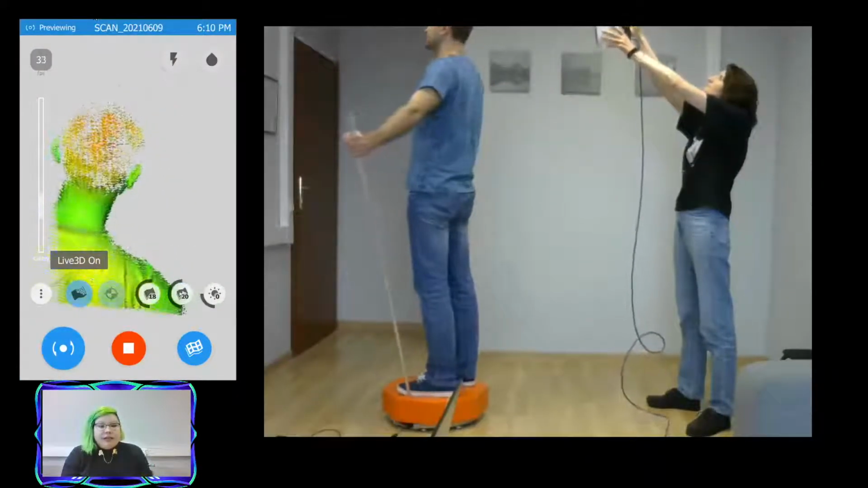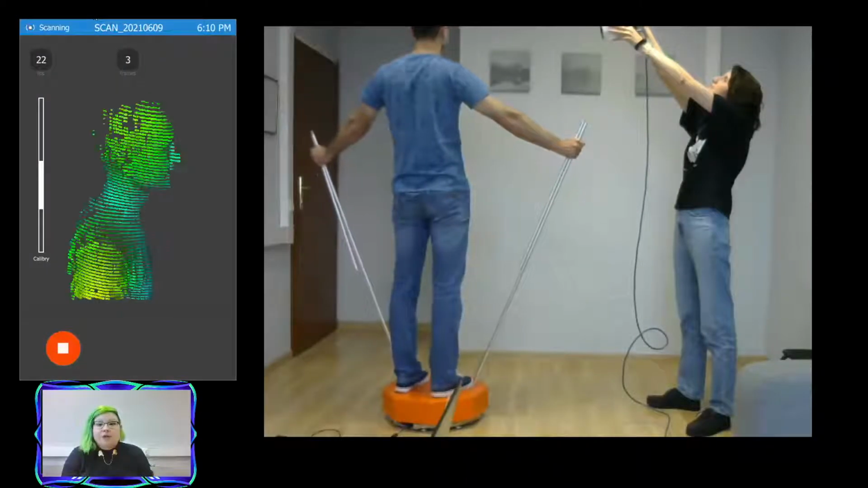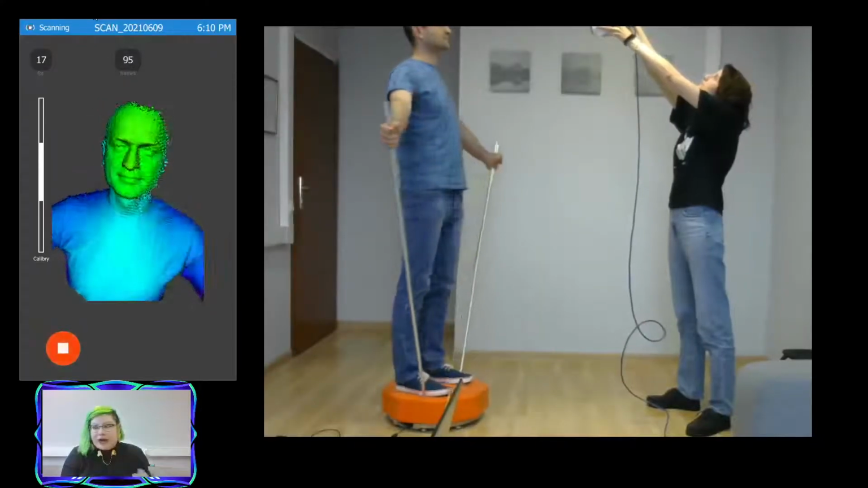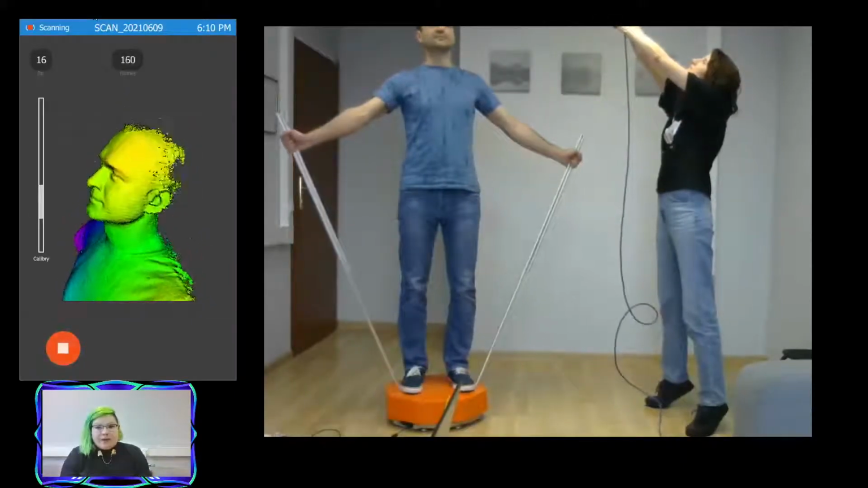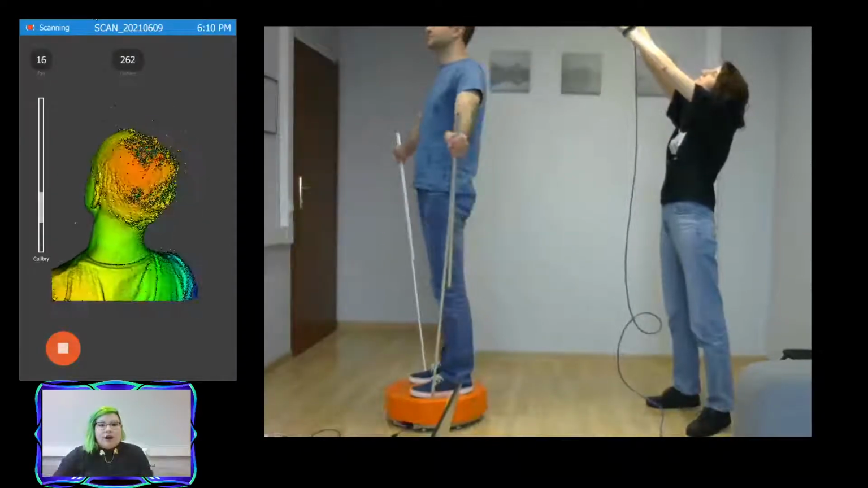Before we begin scanning, we always turn on Live 3D, which helps us to better see what parts of our object or model we have already scanned. As you can see, there is a color model being created in real time. This is a color distance map that helps you see how far away you are from the object.